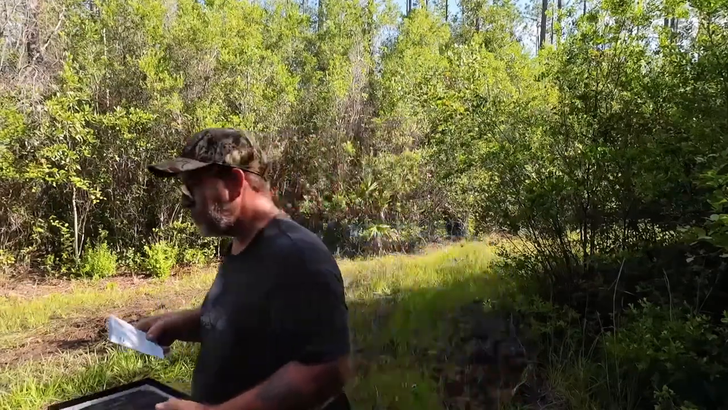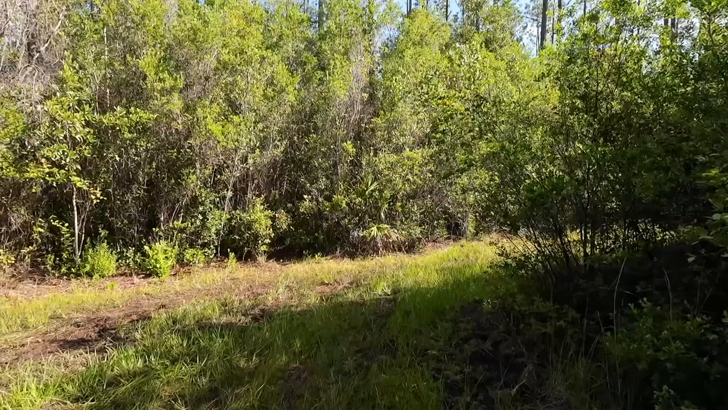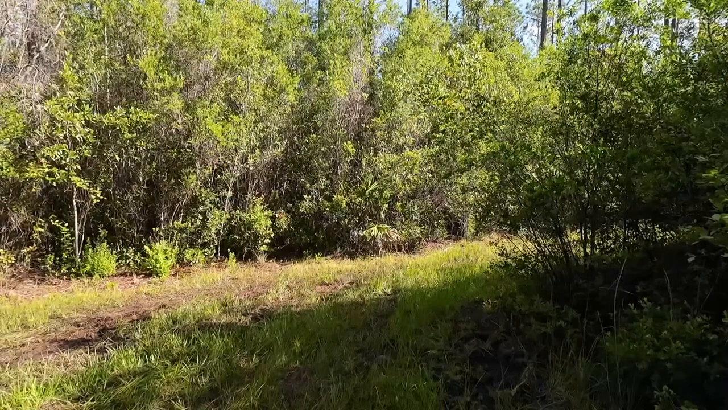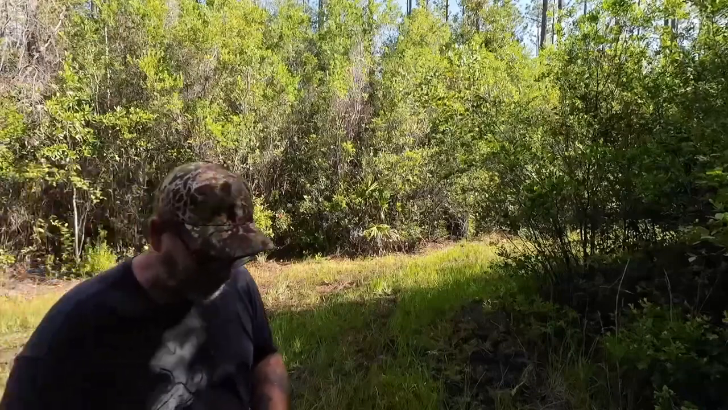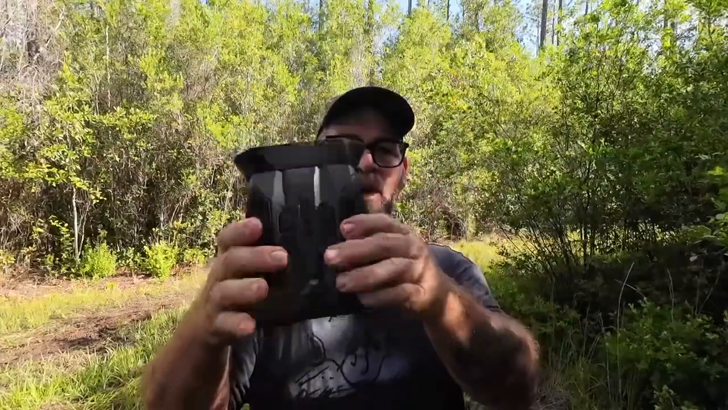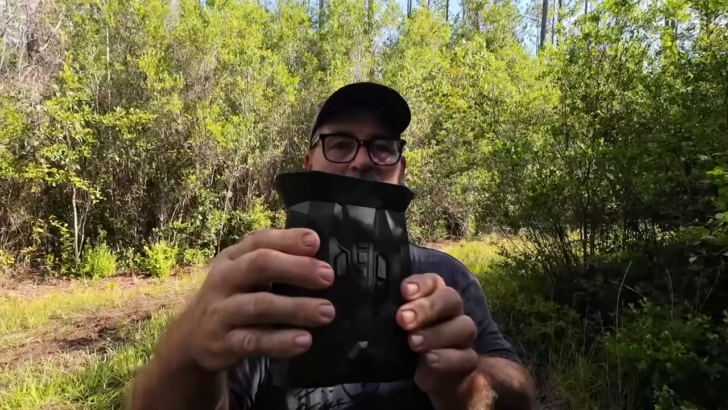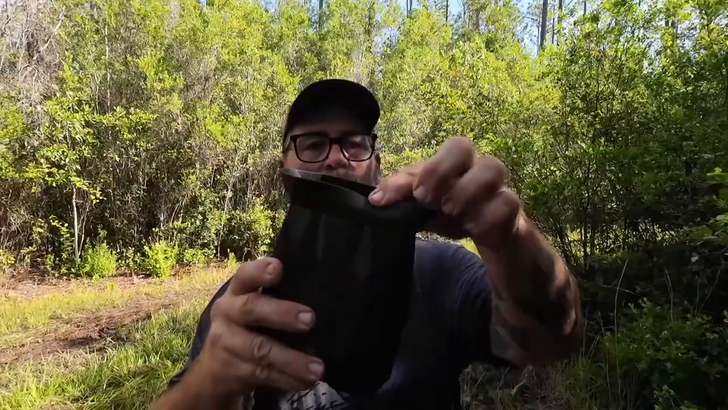Let me set this box down, and I want to show you this unit. All right, here we are. This is the unit. It is lightweight. You have a textured rubberized grip on each side. You've got a soft rubber eyepiece cup.